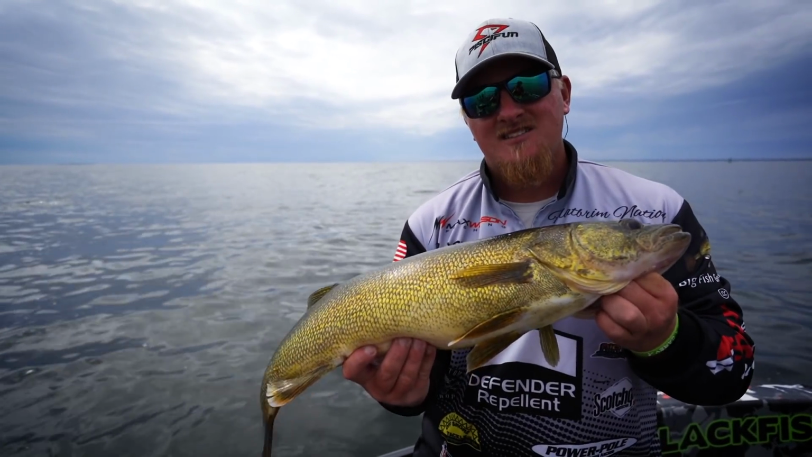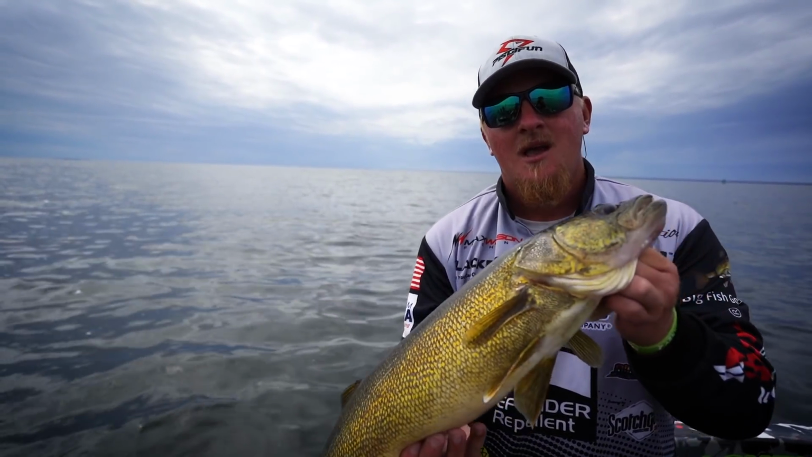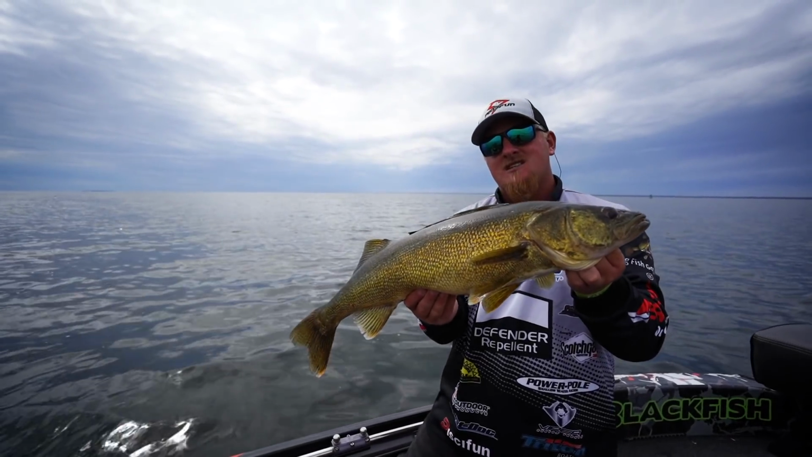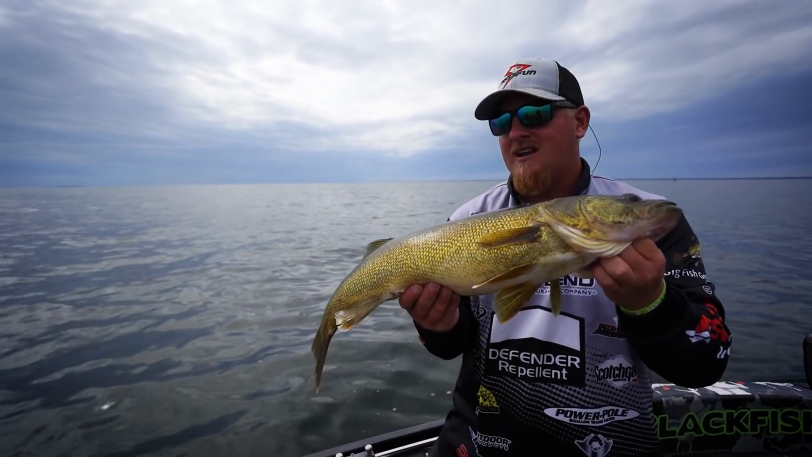But with the Livescope, it accelerates my learning process so much faster because I can actually physically see that they're there. I'm not just imagining, hoping, praying. I can physically see them there. I can see them chasing my bait. I can adjust to the cadence. I can adjust to their mood. I can adjust to everything.